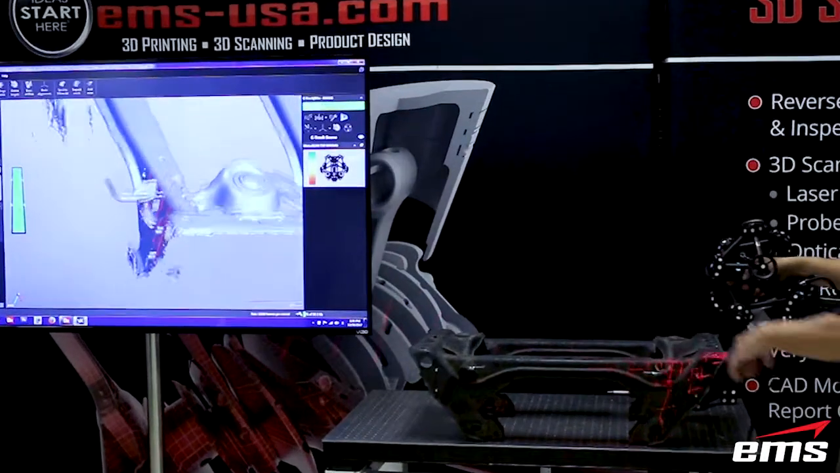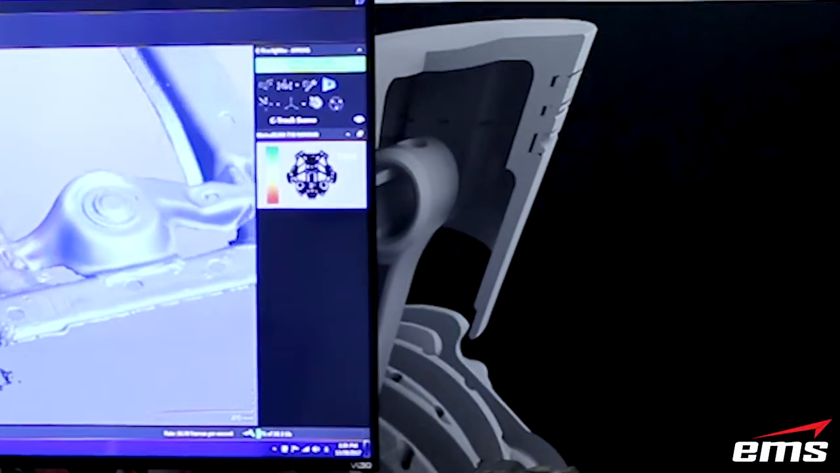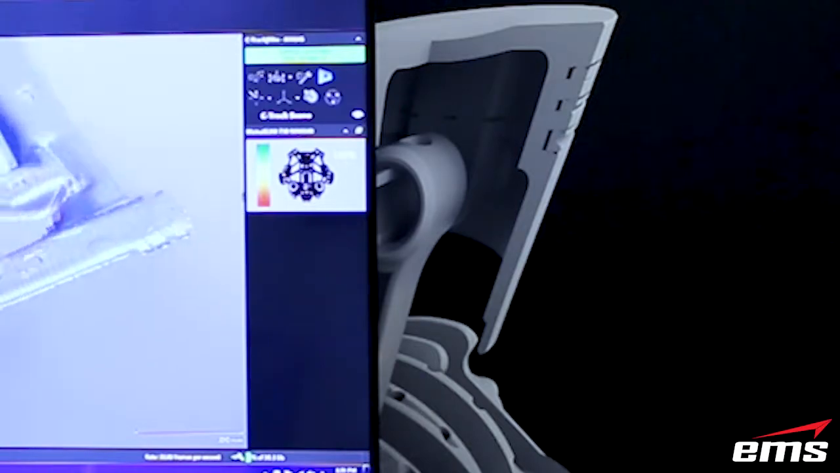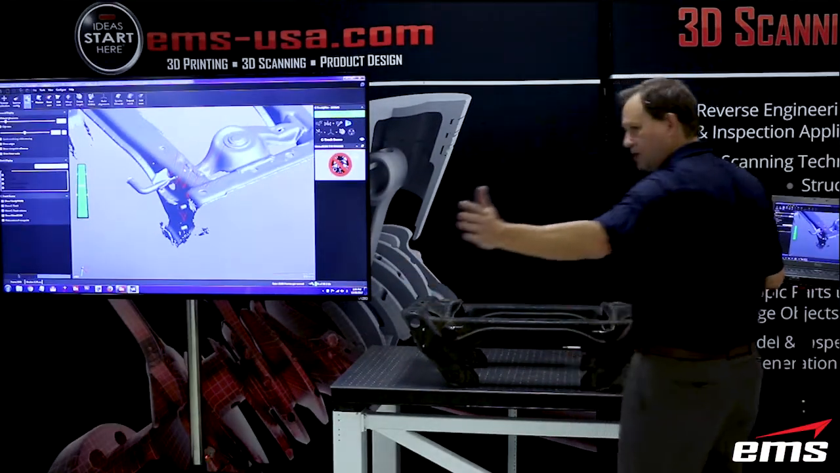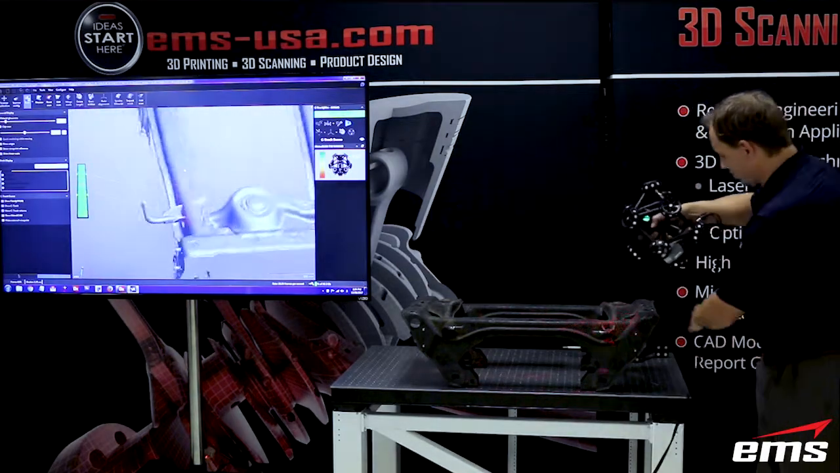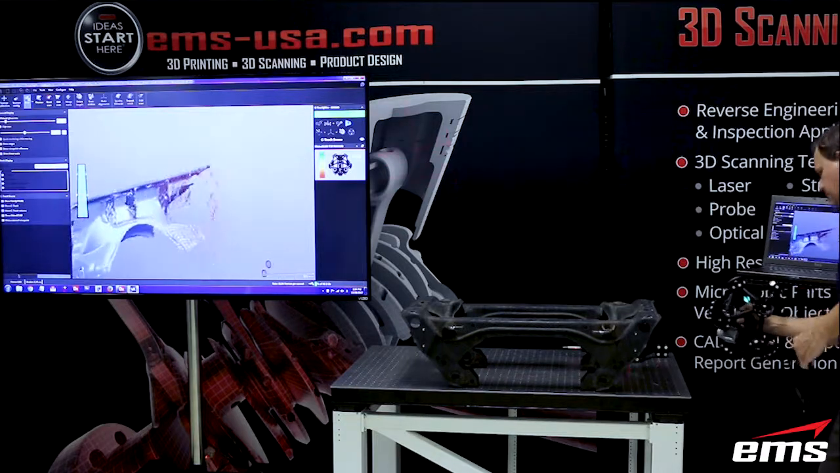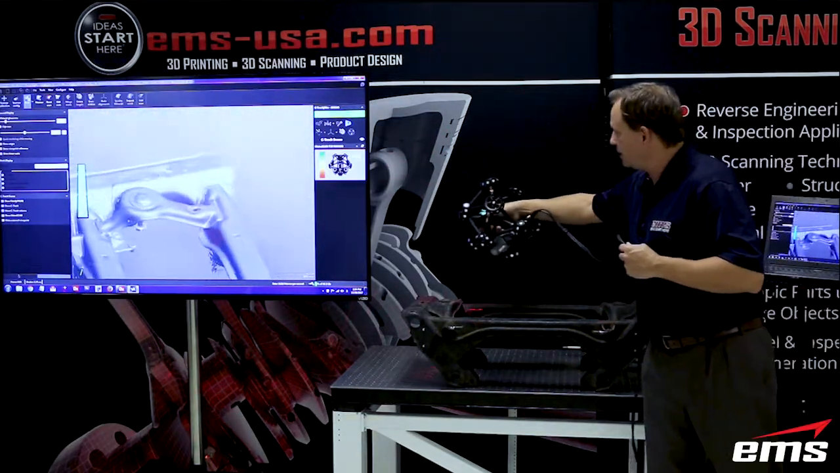Now you'll notice on the screen there's a picture of the scan head, and right now it's showing 100%. That's basically the C-track and the view. So for example, if I were to put my body in front of it, you see it stops scanning because it can no longer see the C-track. That's the one thing you've got to be cognizant of as you're scanning, keeping your body away from the C-track itself.